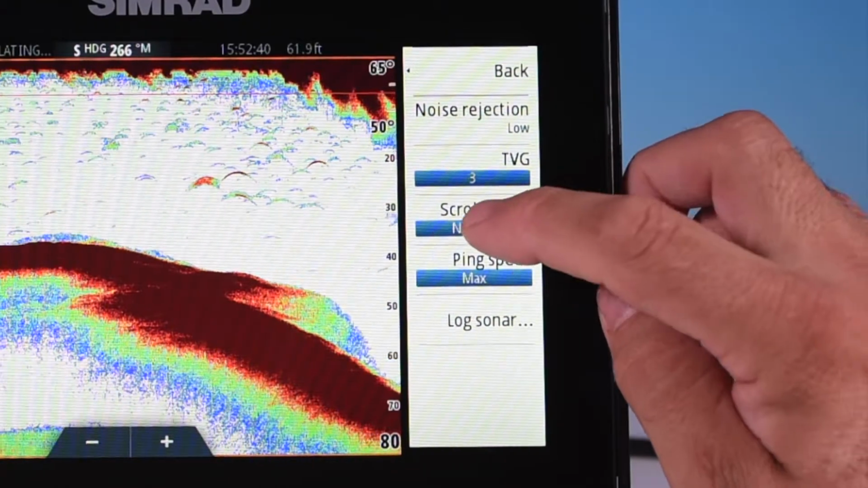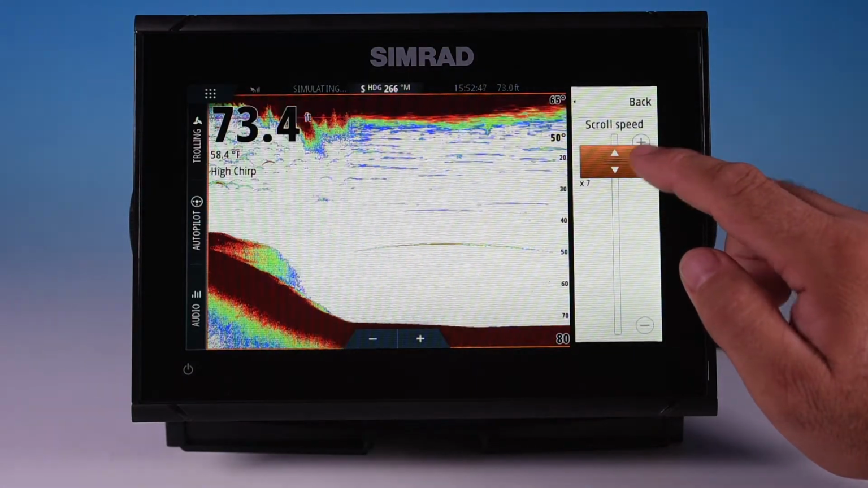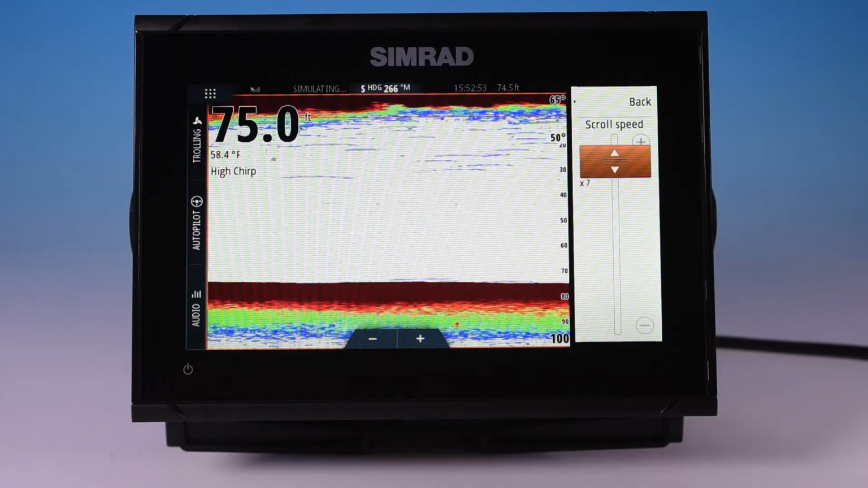Scroll speed. Now scroll speed, this is the amount of speed. If I increase it, you see how fast it's running here and see how these lines are drawing out, because what's happening is it's sending that sound signal down, bouncing back up.